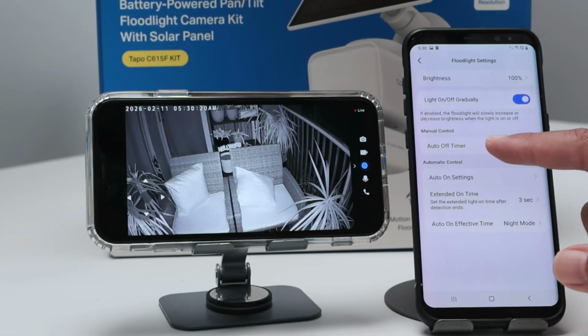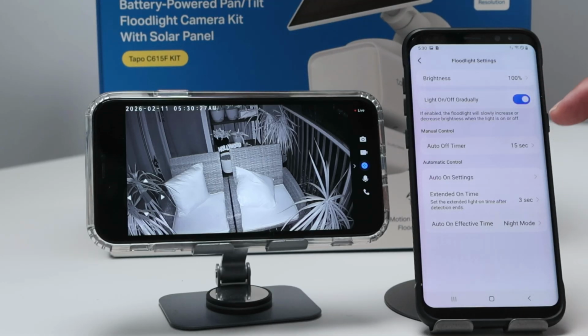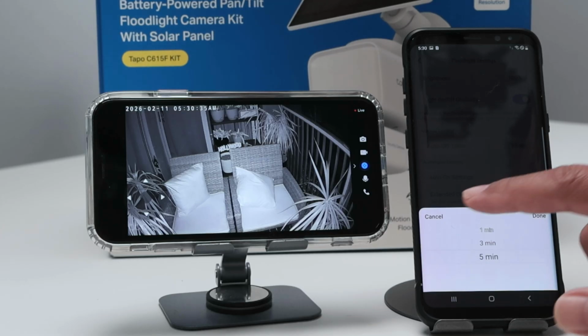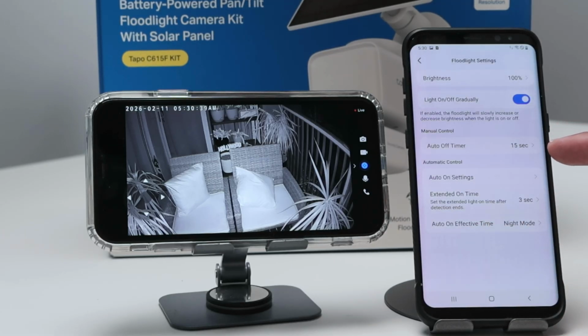And the auto off timer. Right now it's 15 seconds. So when the light goes on, it takes 15 seconds to turn off again gradually, right? And you can use 15 seconds to 5 minutes. Of course, that's going to drain the battery even faster. 15 seconds is the one to go.